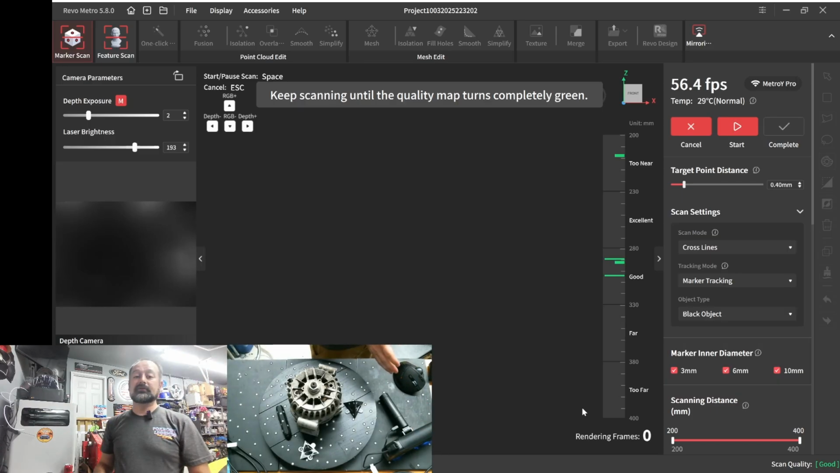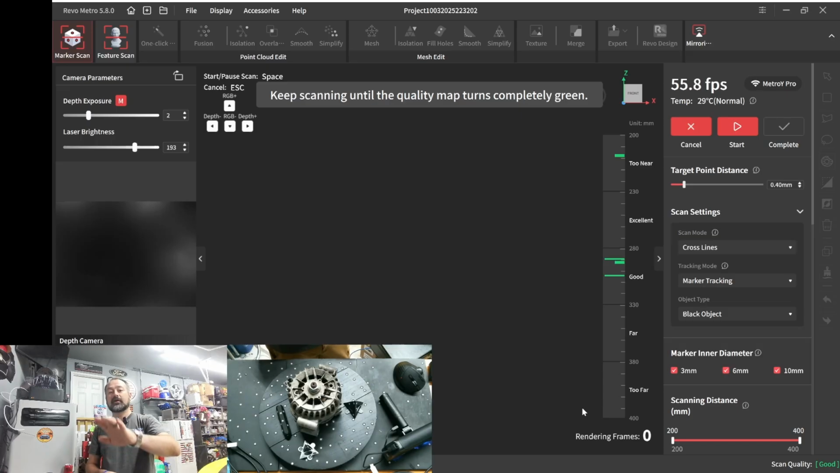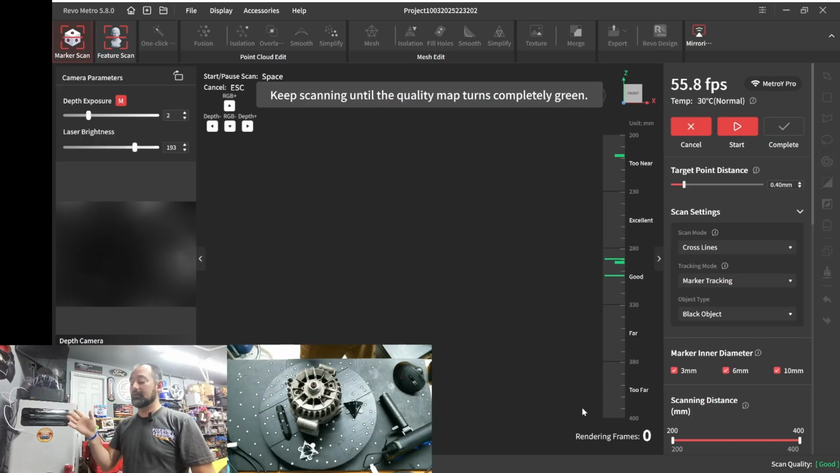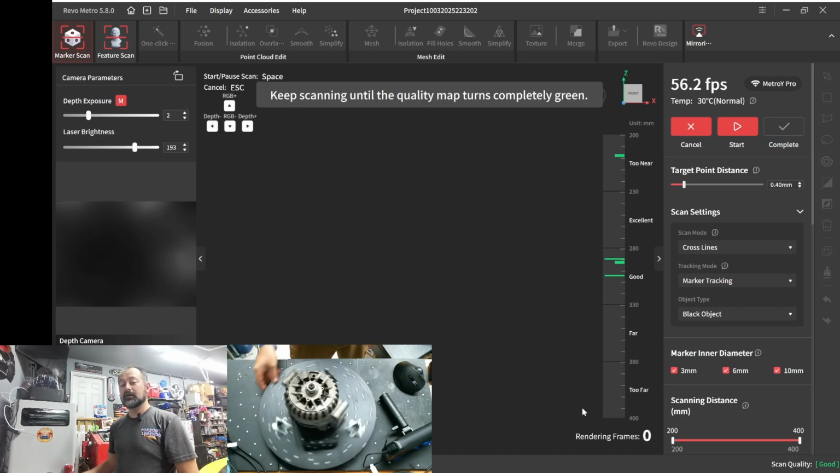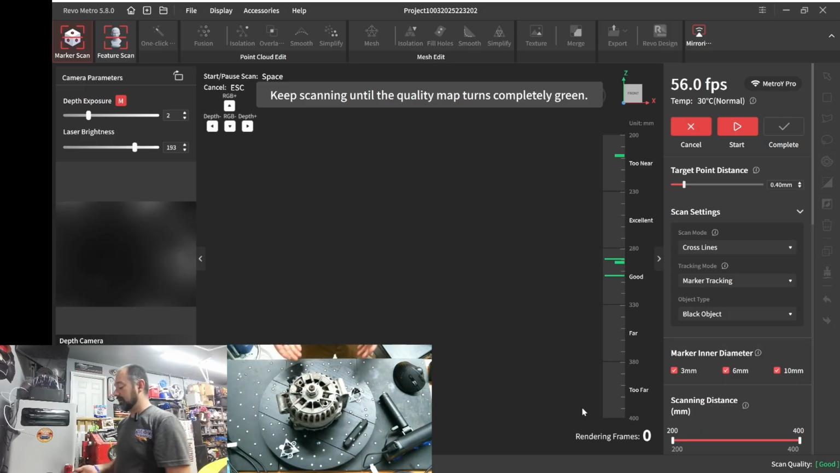I'm actually going to be using the new wireless capability with the power adapter and using Wi-Fi 6 connected to my laptop. I have two streams going on. I have this webcam as well as an overhead webcam that's going to be able to display the area that I'm scanning.